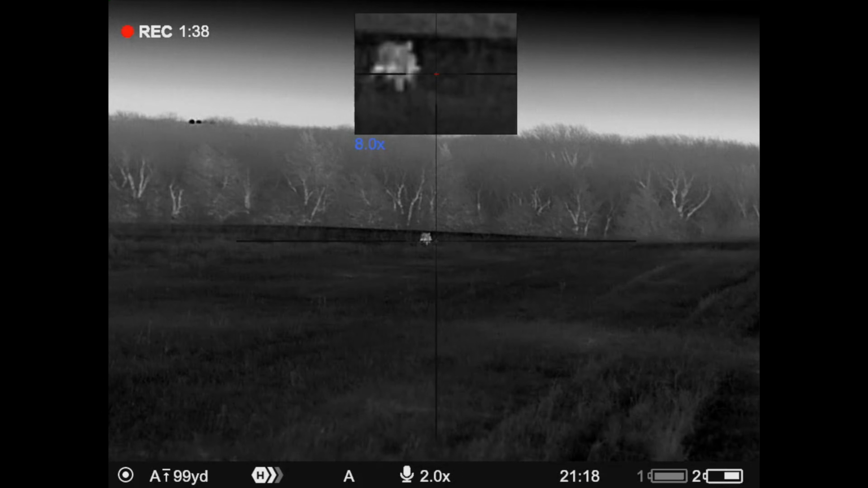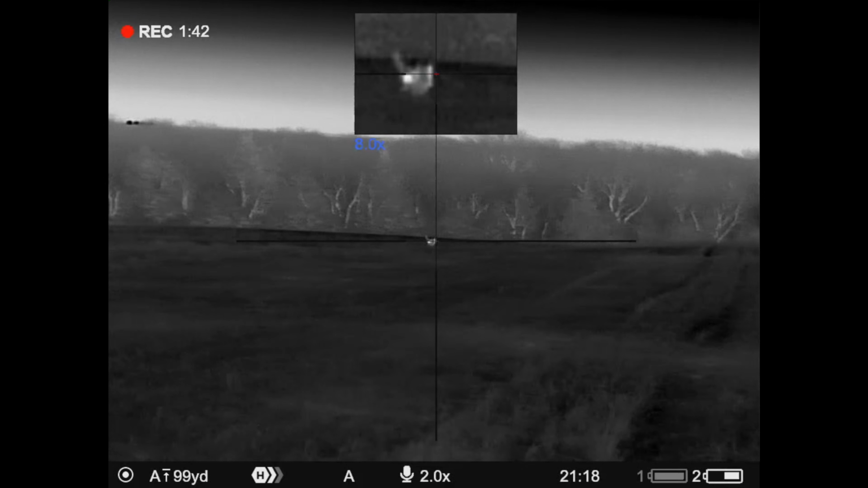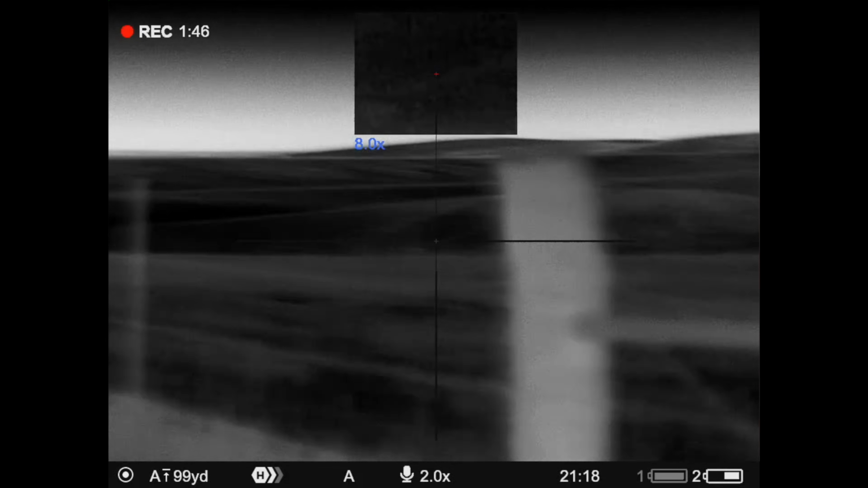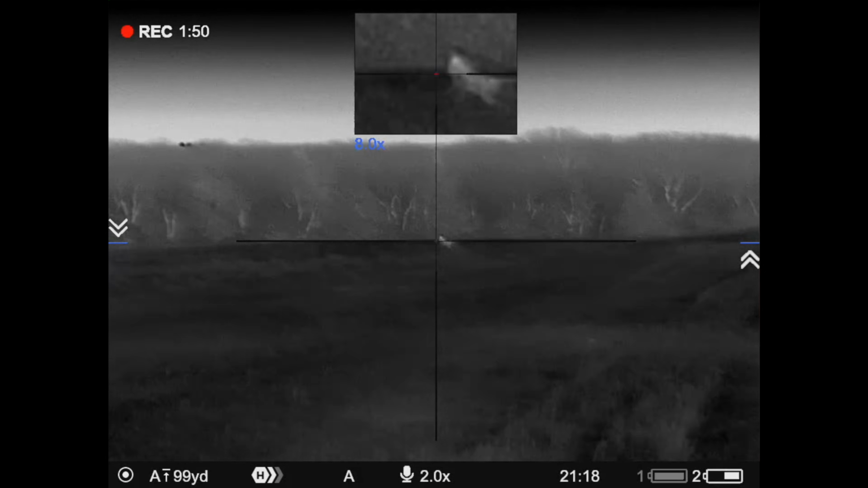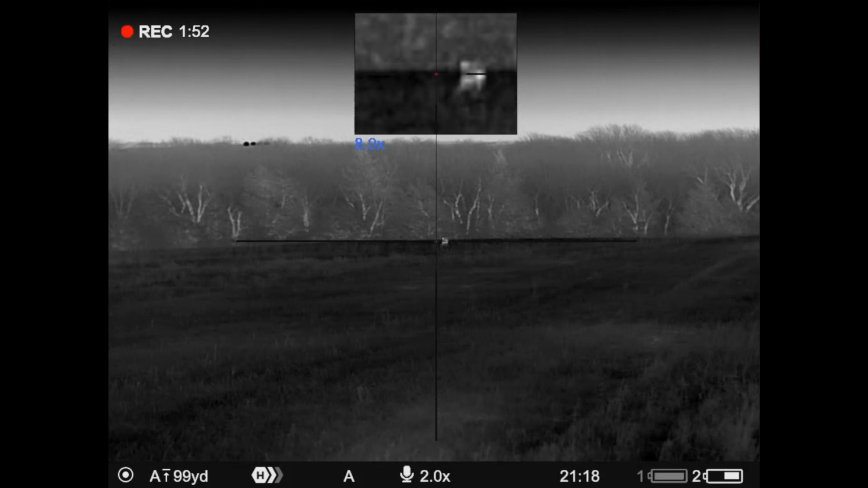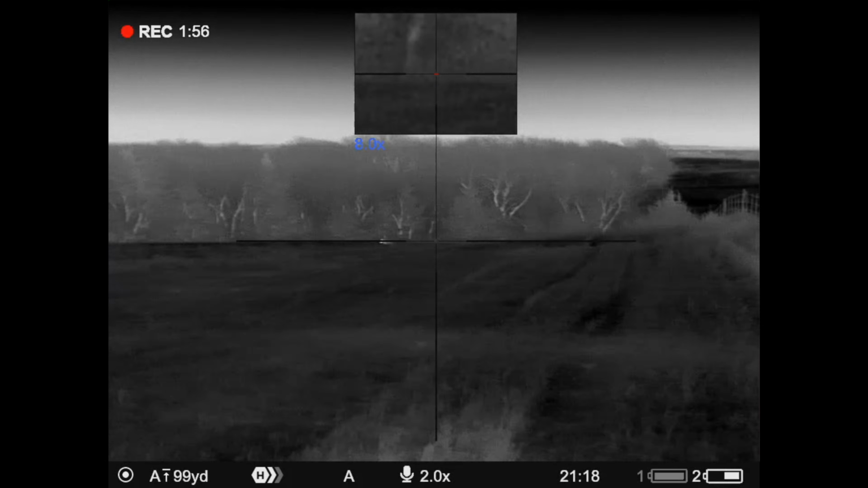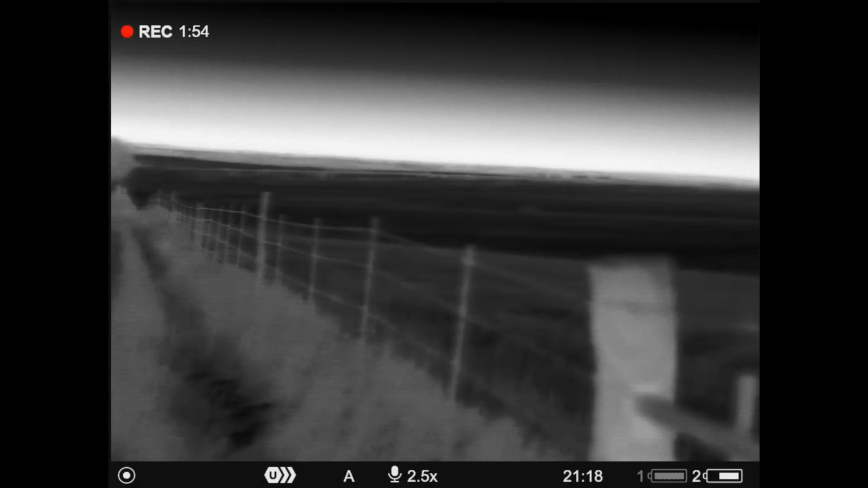He is running. He's running. Damn it. Behind him. One out there, there's no one in the bottom. There's one coming back.